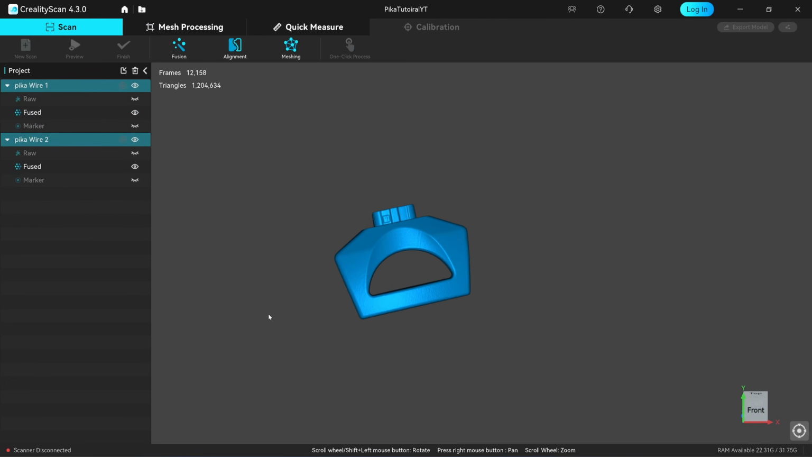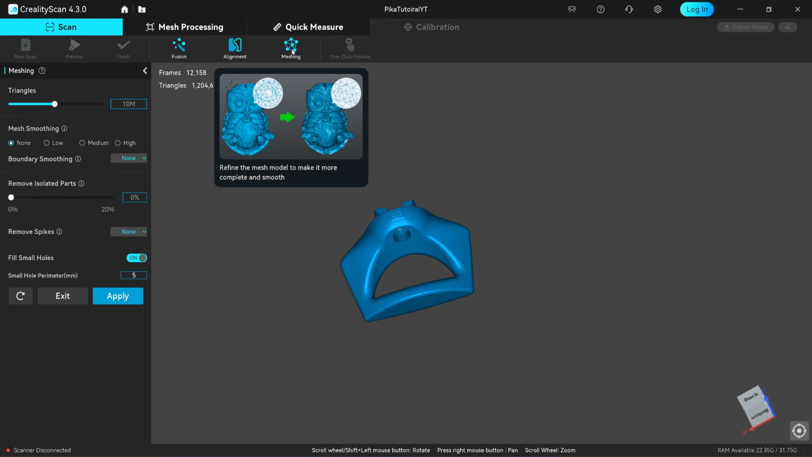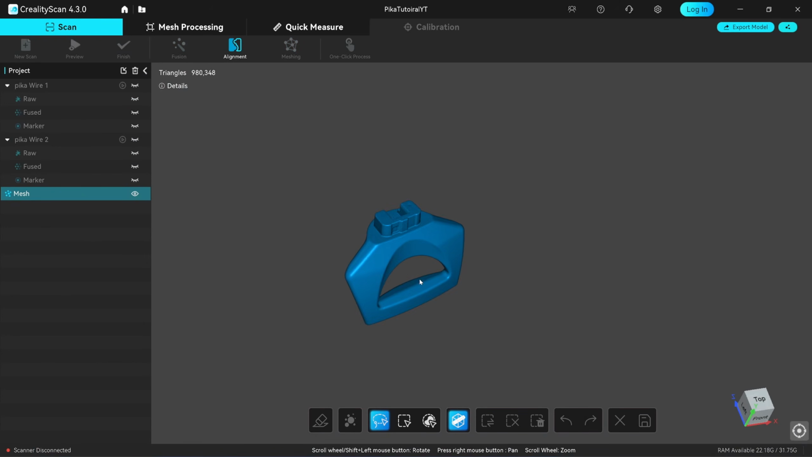Next, click on Apply. The scans are aligned but still separate. Run the mesh function to fuse them together. For the best result, set the triangle value to match this number. The unit is in millions. Click Apply. No further settings are required.